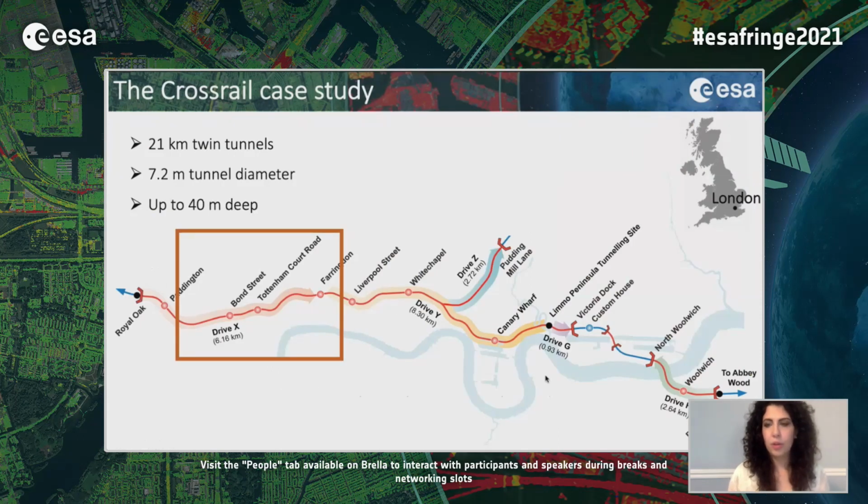The proposed method was applied to the Crossrail case study in London, UK, and the Crossrail project involved the excavation of 21 kilometer twin tunnels. The tunnels were excavated up to a depth of 40 meters, mainly in London clay. Each tunnel was characterized by a diameter of 7 meters, and the area on which we are focusing in this presentation is the area comprised between the stations of Paddington and Liverpool Street.